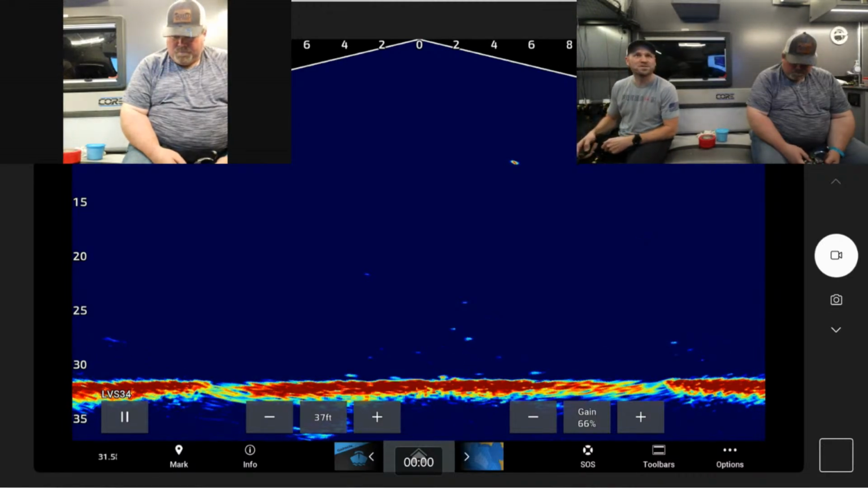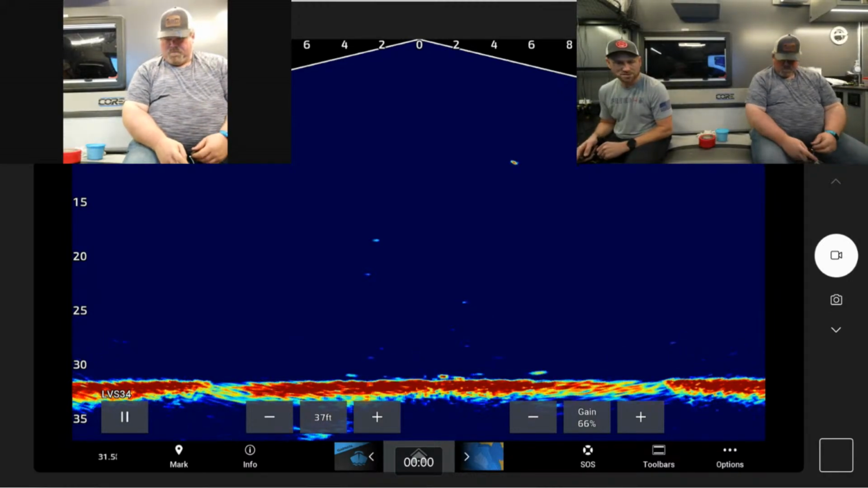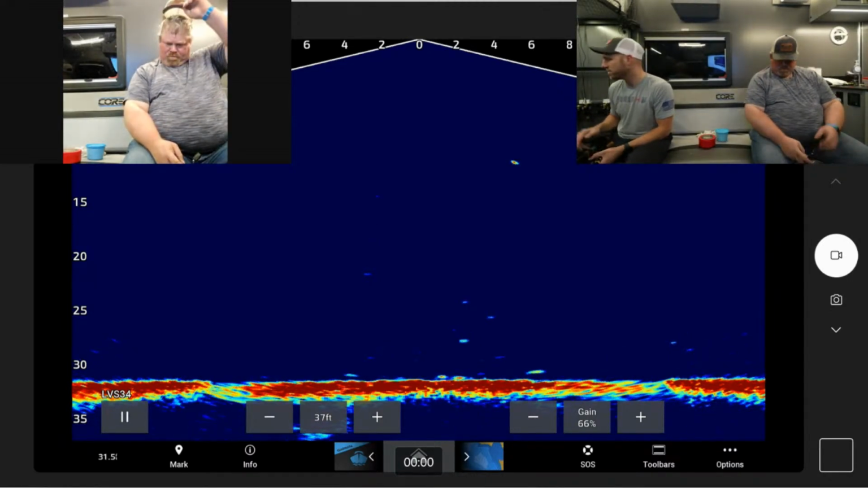Trying to pull some of these perch off the bottom to see if that works. But I'm not sure it's working for us here right now.